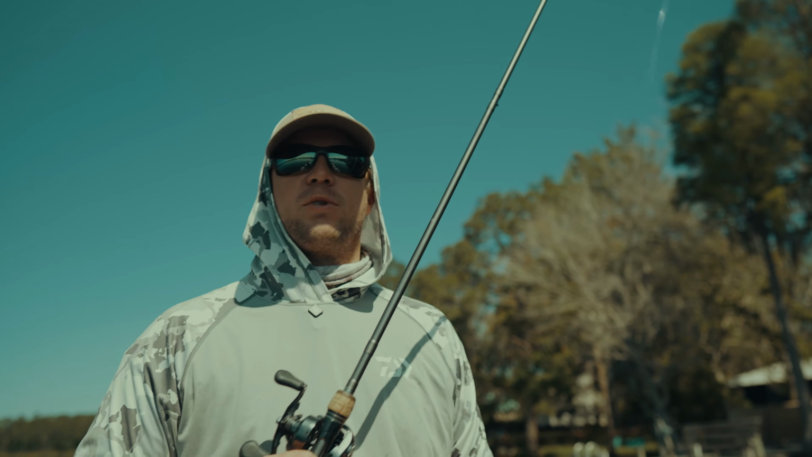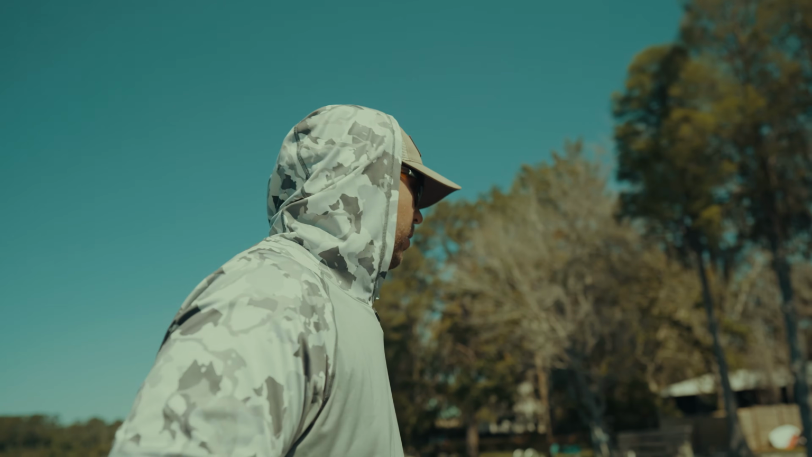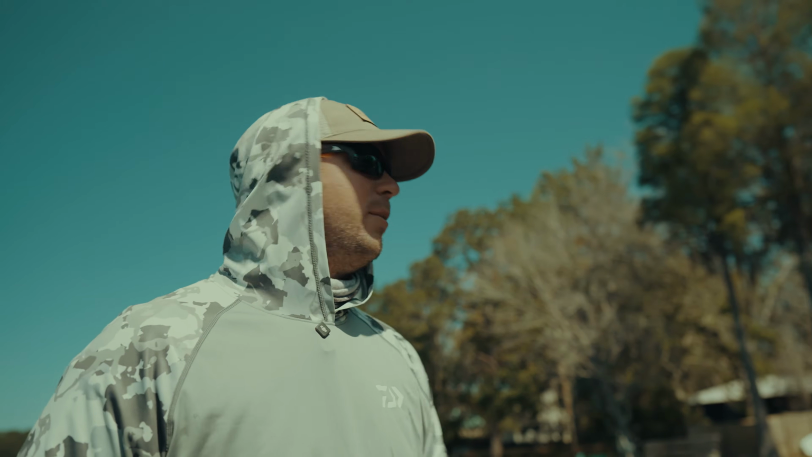I really want to start with some confidence baits. I've got a Texas rig stick bait on there right now, this Linky, but baits that you can cover water with. I started with a chatterbait. I'm going to jerk a little bit, chatterbait, do some flipping stuff.